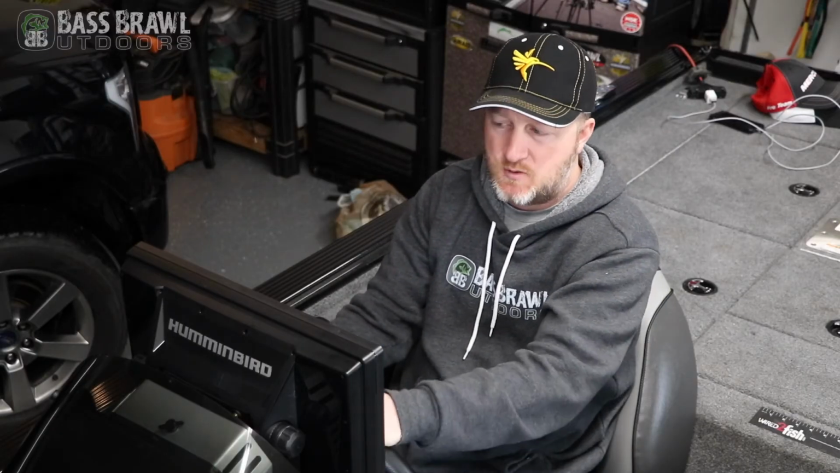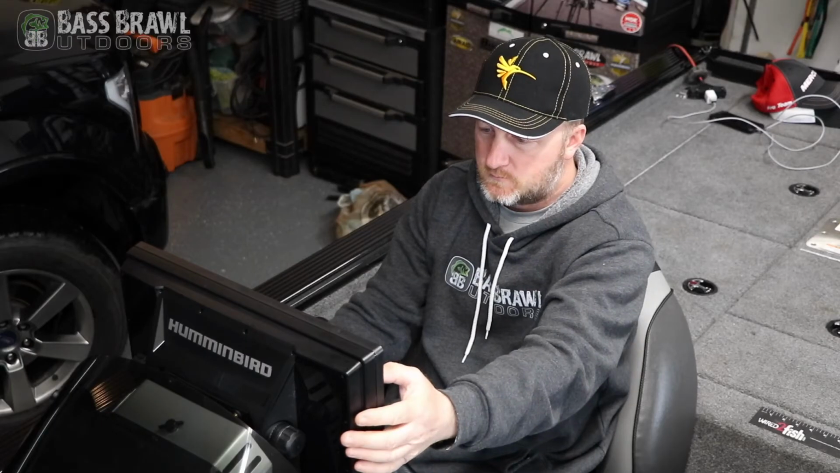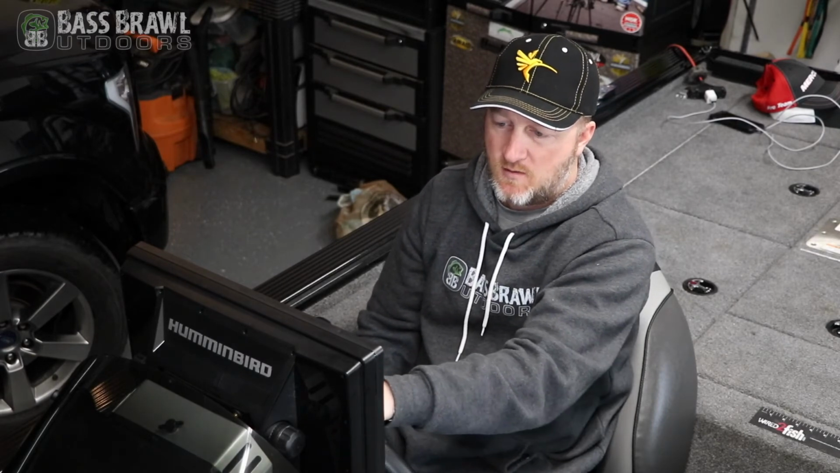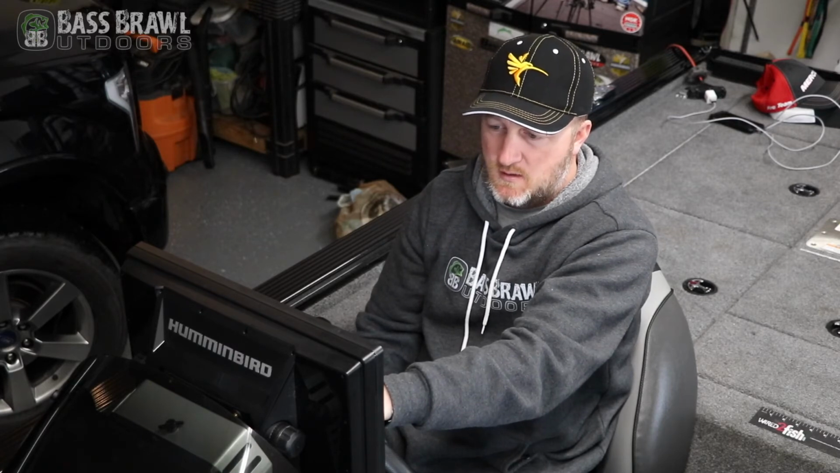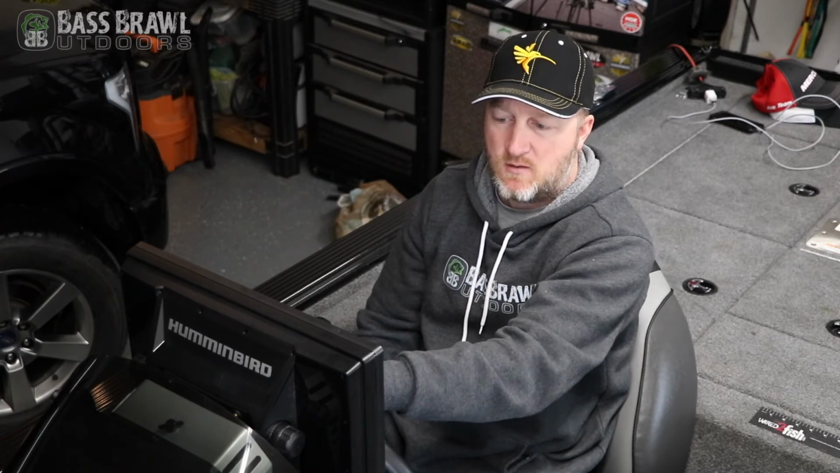The next option down from that is your chart option. And there you can pick your Humminbird, Navionics, different cards that you put in there. There's also a water level offset that you can set. The next one down is navigation, and those are off-course alarms, arrival mode, arrival radius. The next one down is general.